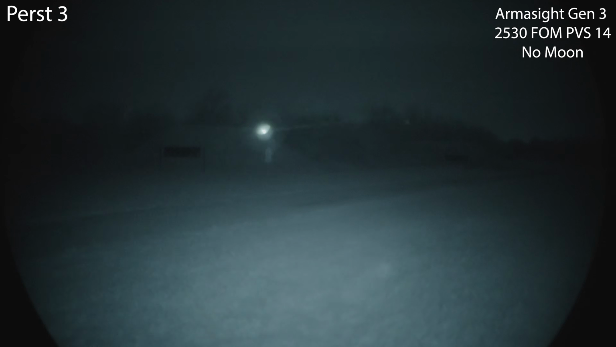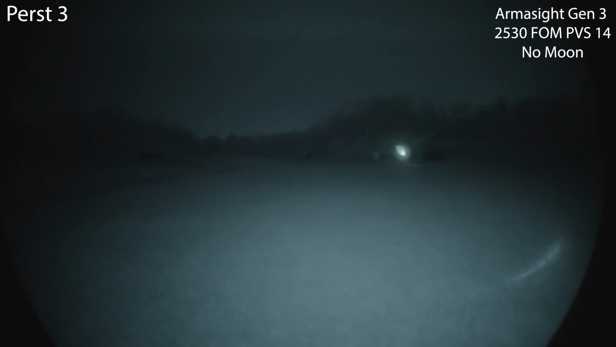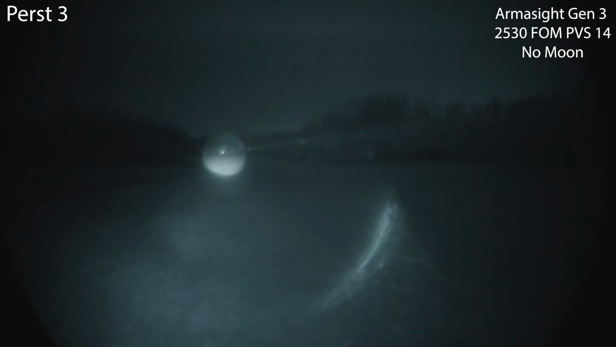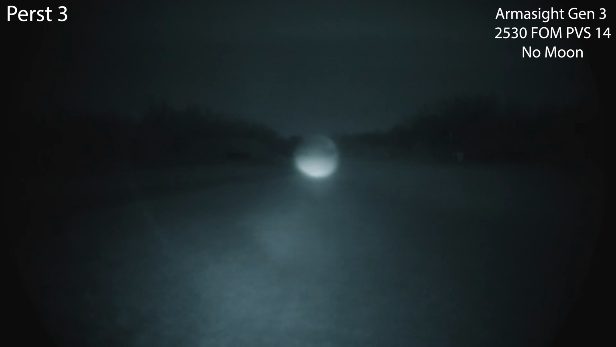So let's see what happens when I put this diffuser on. So there's the Perst 3 with the illumination diffuser on. Laser is definitely not going to be balanced now. So the diffuser kind of works out to about 100 yards with how we have the gain set, because it's just so strong. I would definitely try to get a diffuser for the laser, personally. But there you have it.